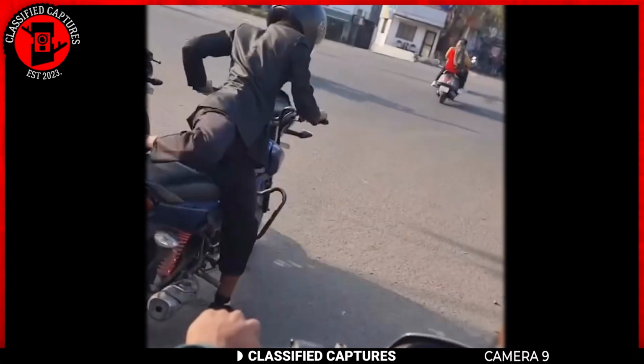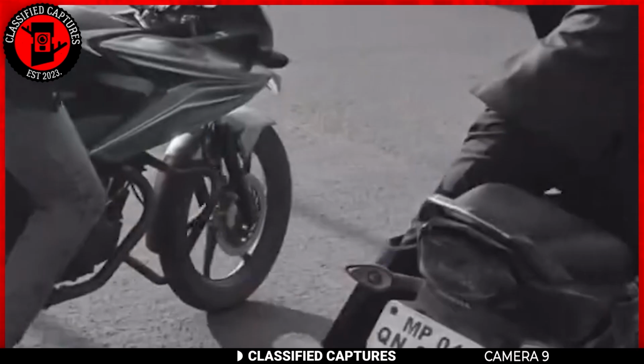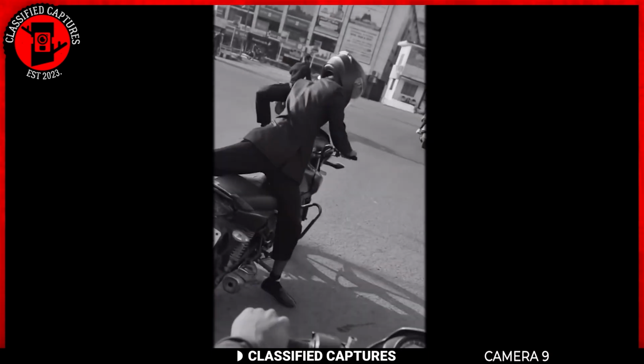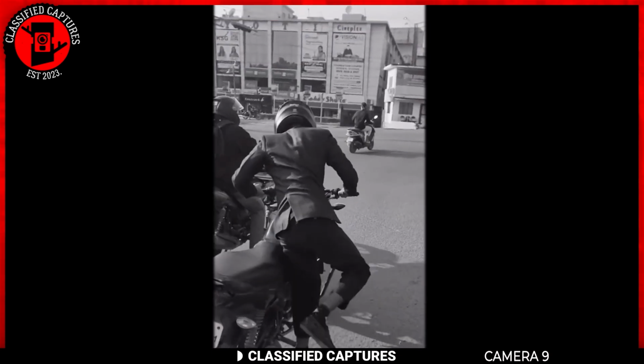So how did he ride the bike if he was seated like that? Well, no one knows, and it's left many to speculate. Some even think the whole thing is nothing but a glitch in the Matrix. You've seen it, right? What's your take on this surreal scene?